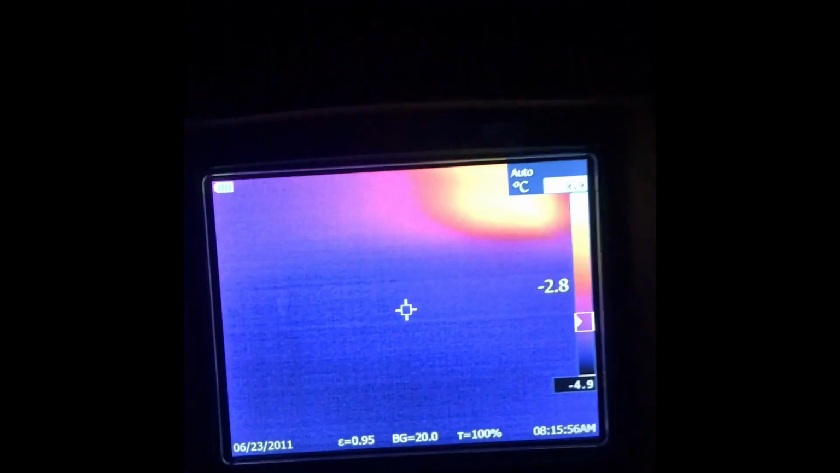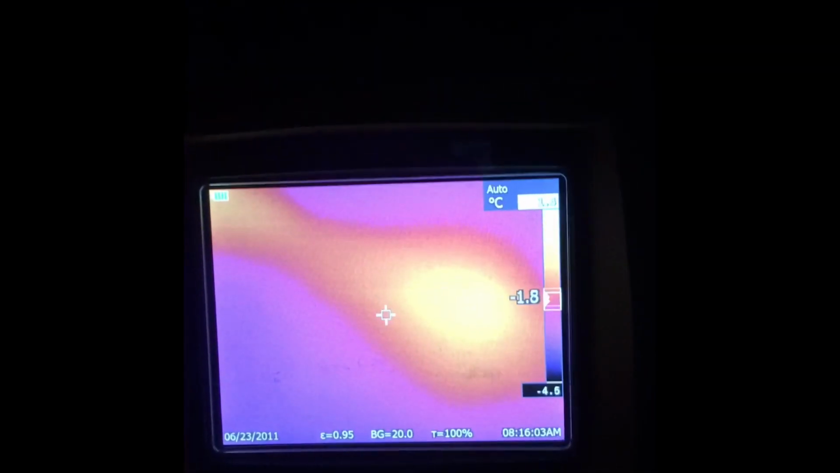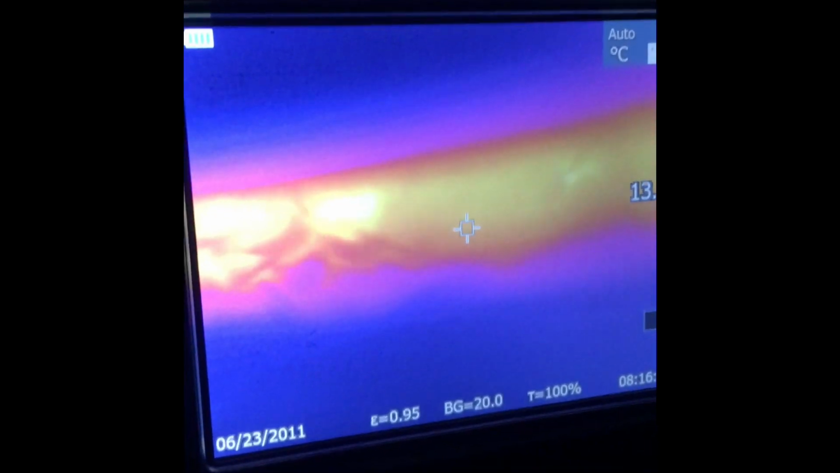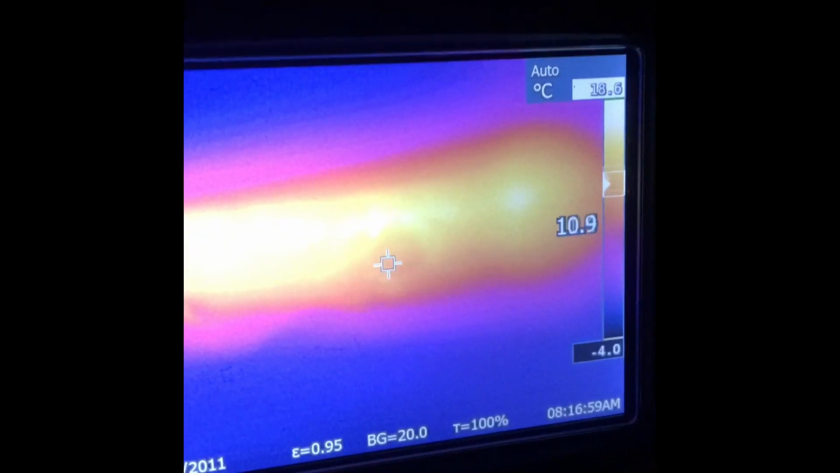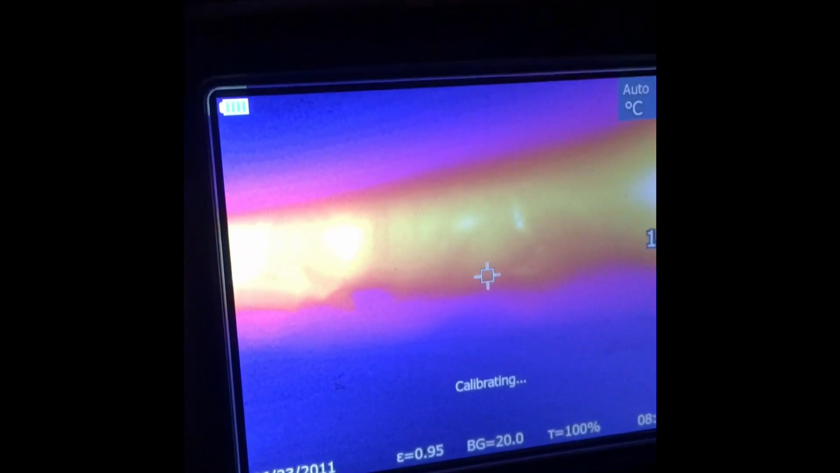What do we got here? Here's a hot spot. What's this looking like here? It's not too bad. Okay, this is one of my singles, and I seen 17 there earlier. Here we got up to 10 degrees. They're moving around in there okay.